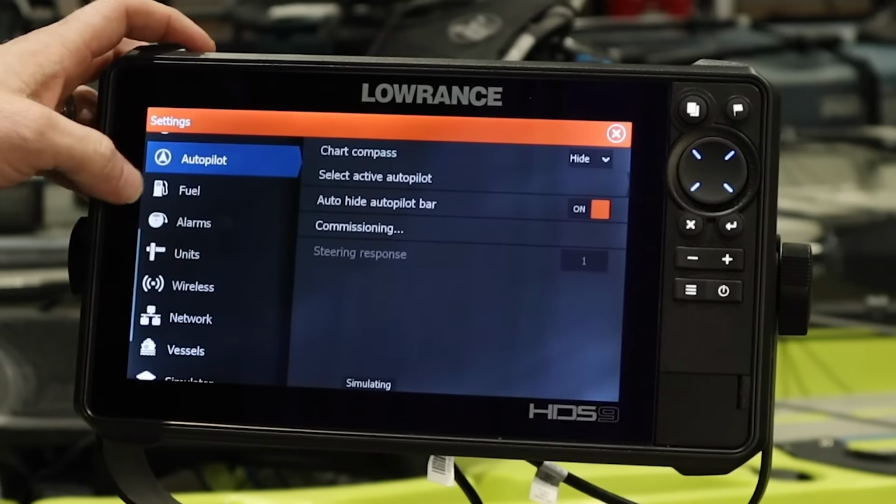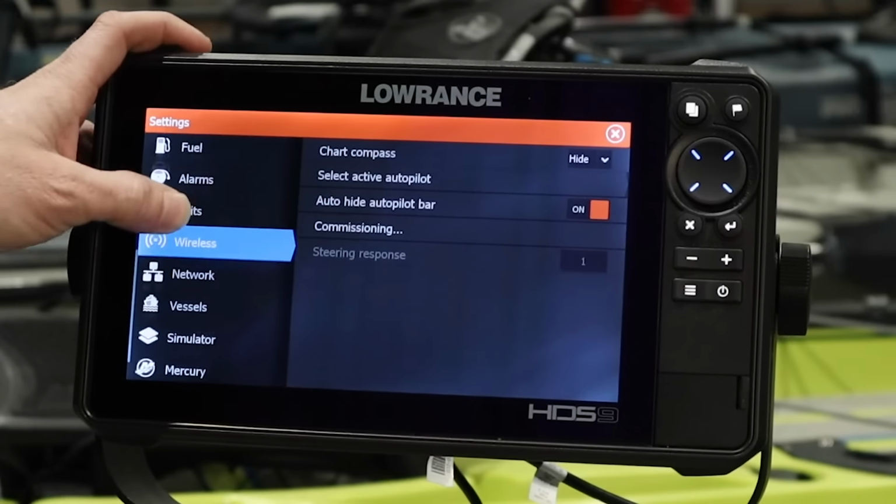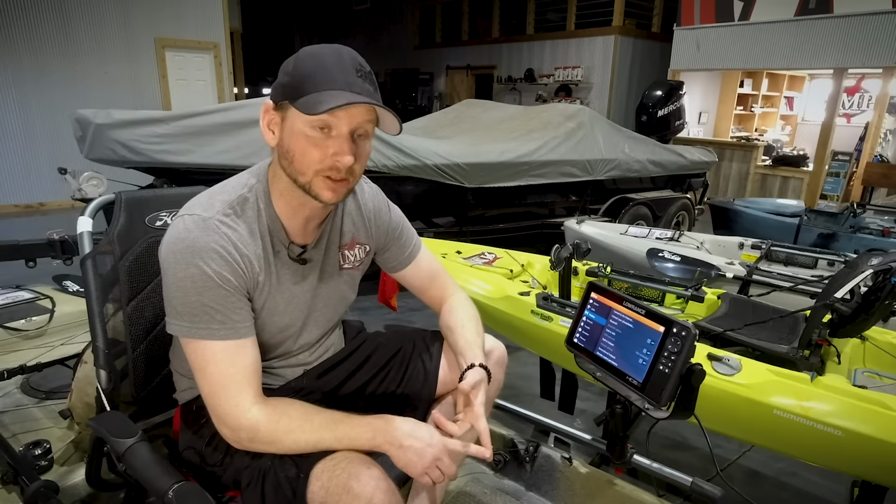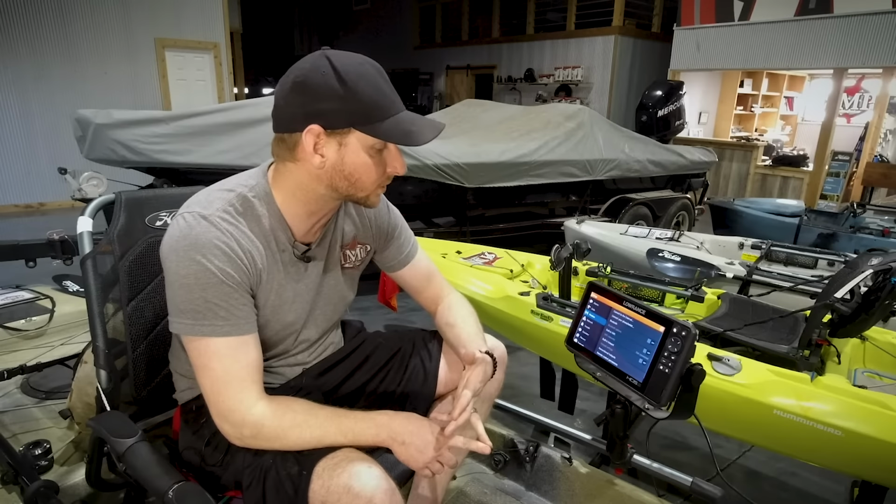I don't have a lot to do with autopilot, fuel, or the alarm system. I don't run a lot of engine interfaces, but I want to talk about wireless settings. This is how you connect your unit to the internet, and this is also how you can connect via Bluetooth to other units or to your phone or tablet.